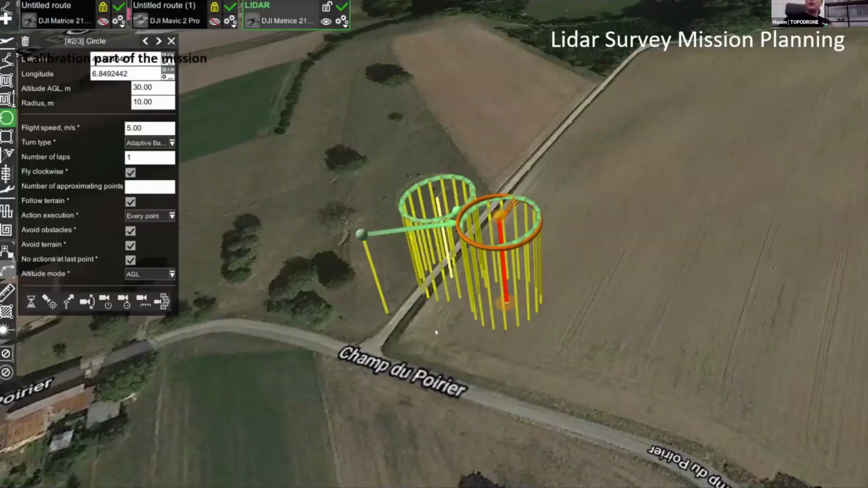After that, we prepared the LiDAR flight mission, and let me talk about it in more detail. First of all, we need to make a calibration flight, like an infinity figure, and with UgCS you can do it easily. Of course, you can fly the infinity by hand in the air, but if you are not a professional pilot and you need to fly the calibration flight every time, it's better to use predefined settings in UgCS and create this part of the mission.